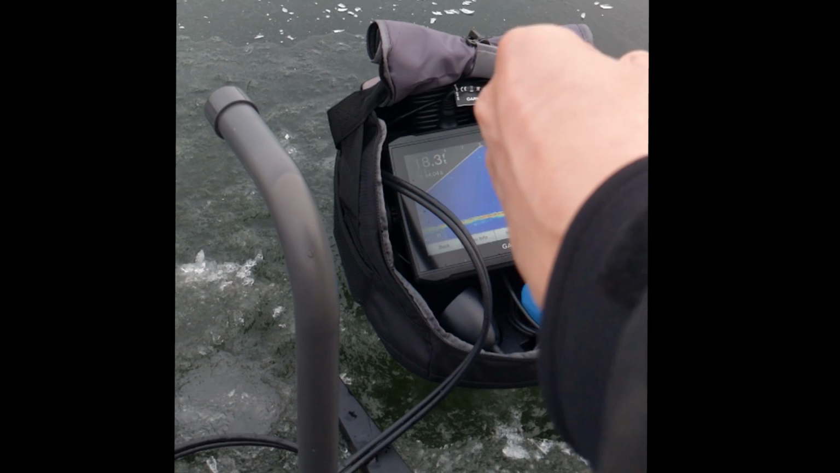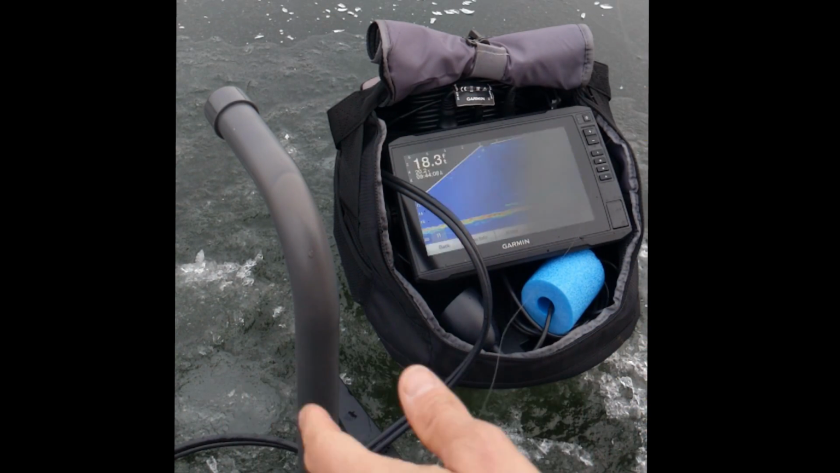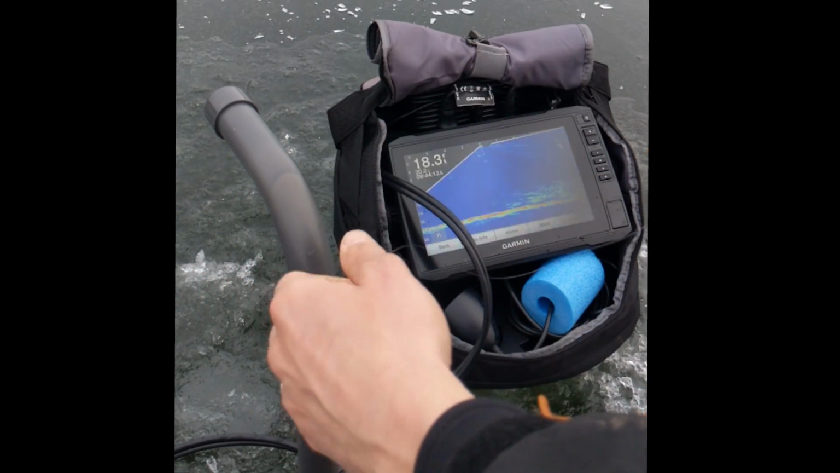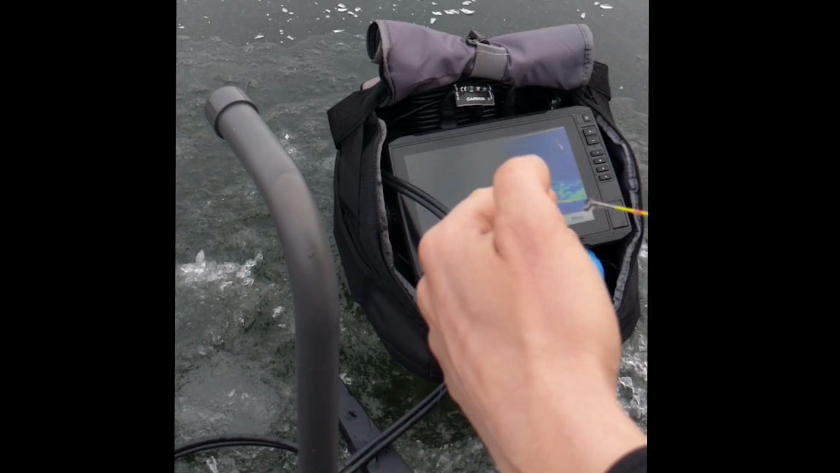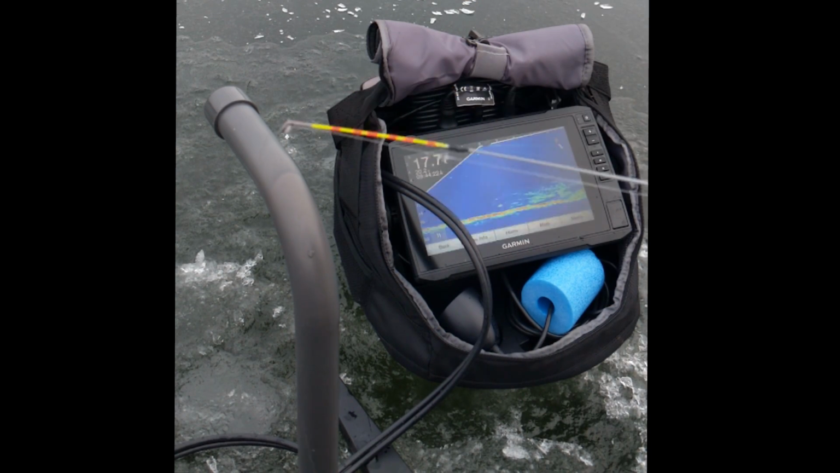I mean, that's what's kind of nice. You could do it with all graphs, obviously, but with the Livescope, it's easier to find out where these fish are and where they're going. If you were to be using a regular flasher, you're only going to have what, 18 degrees, 16 degrees. So in 16 feet of water, you're not going to have that big of a footprint down there. It's hard to see where the fish are going. That one.